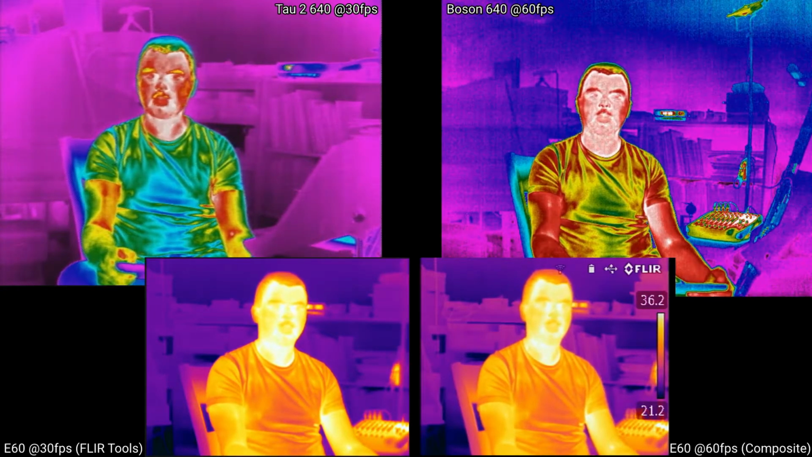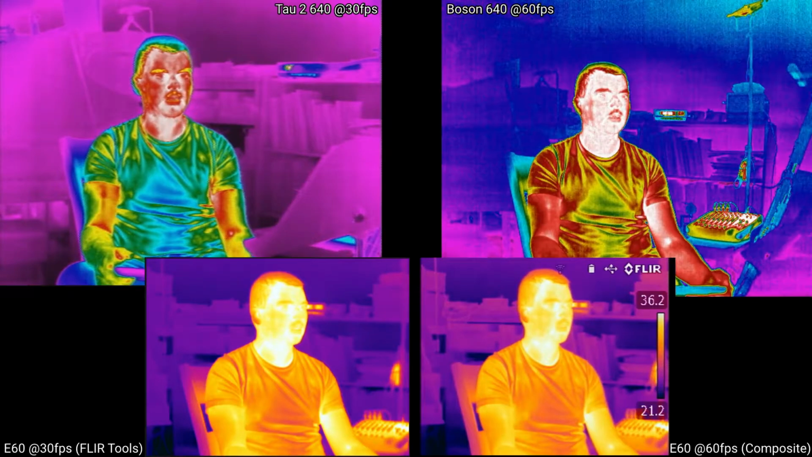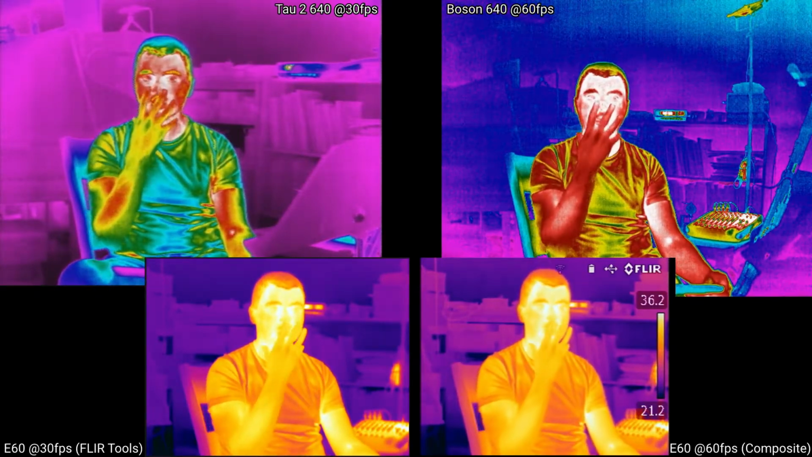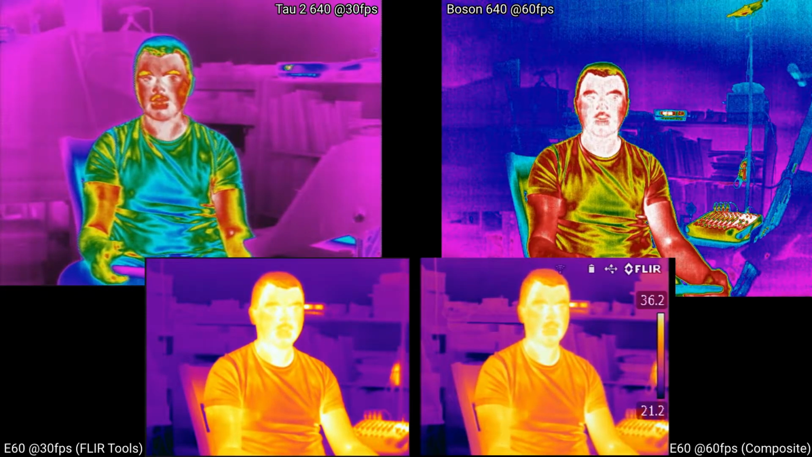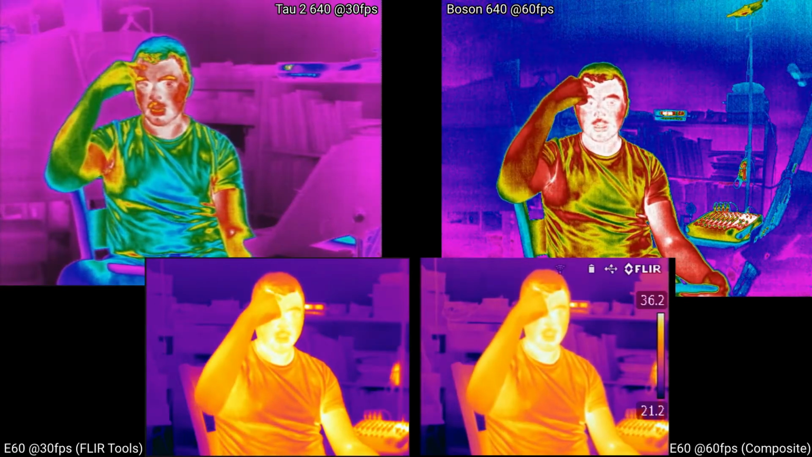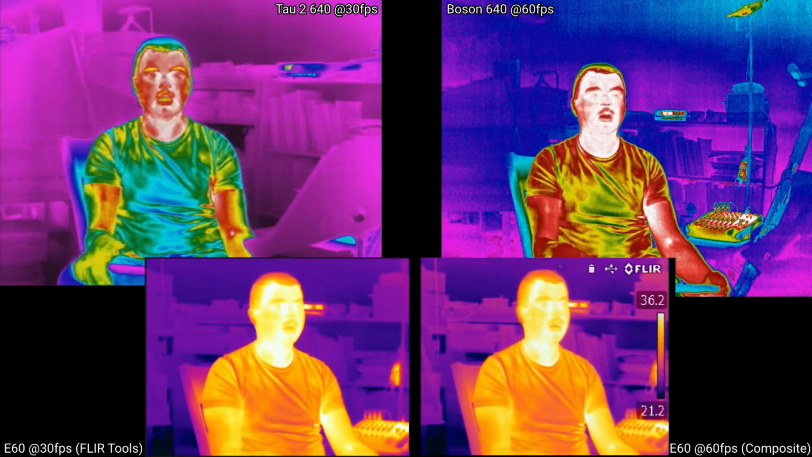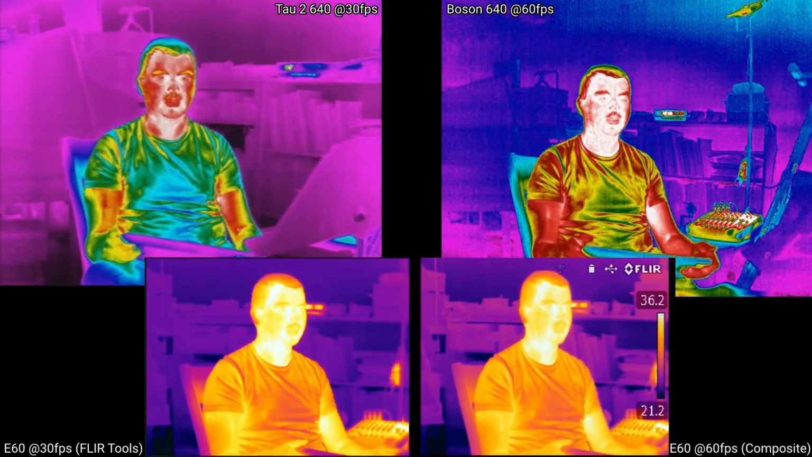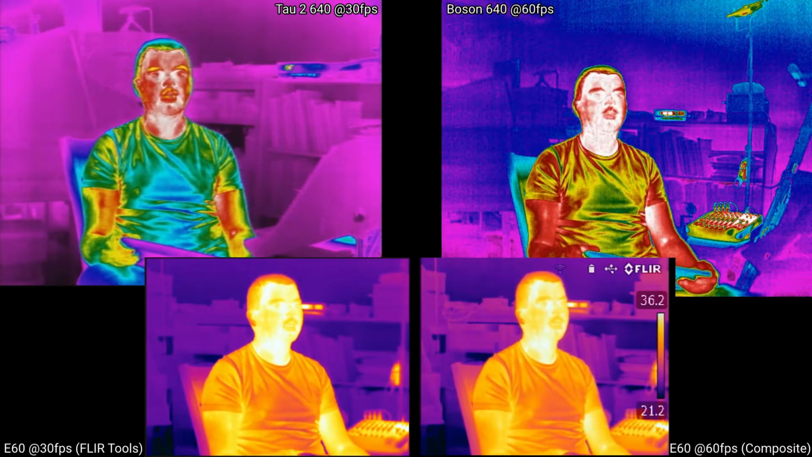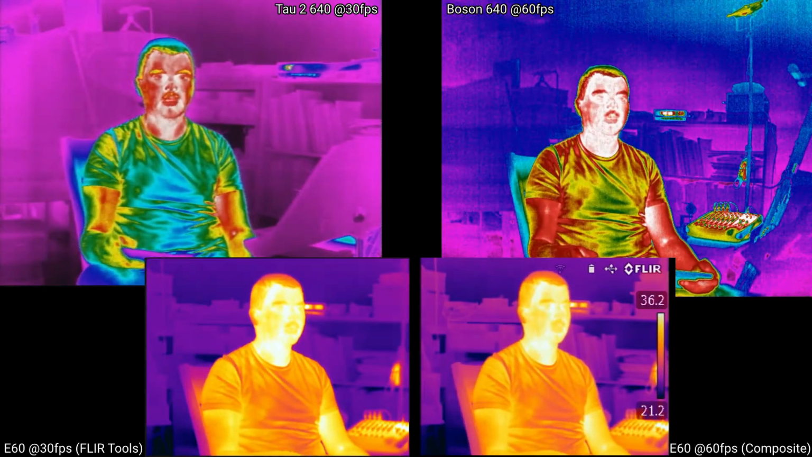This is the highest contrast palette that I've seen for these same settings, and you can see more clearly the cool spots on my cheeks, and you can see that this front and center forehead area is hotter than that, but you can't see what the Tau 2 is showing, where this forehead area is actually cooler than the area around my nose and mouth. So that's not quite the same dynamic range, and I think most of my complaints with the Boson are with the dynamic range.